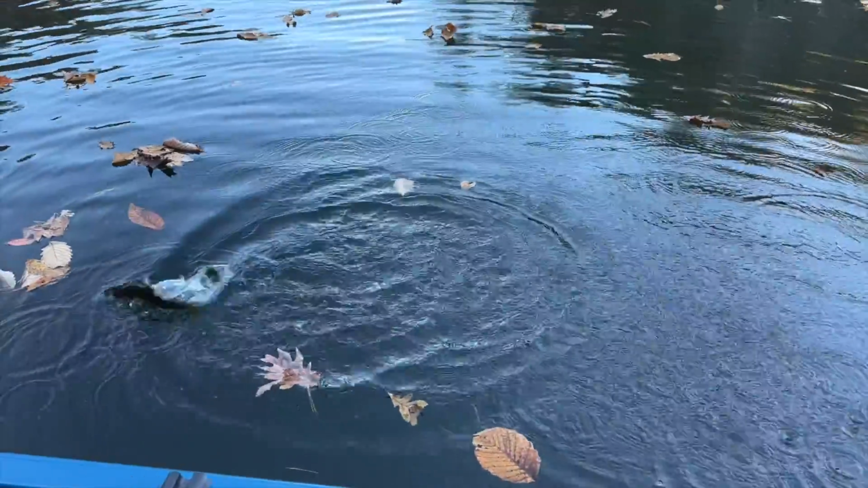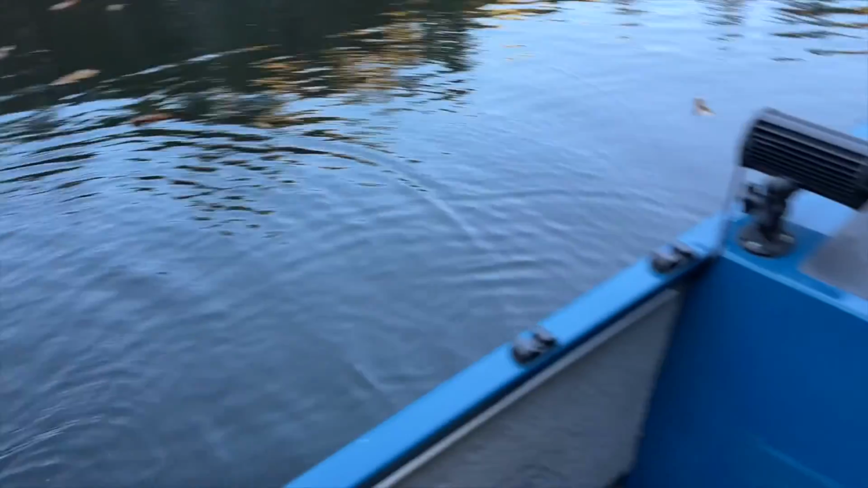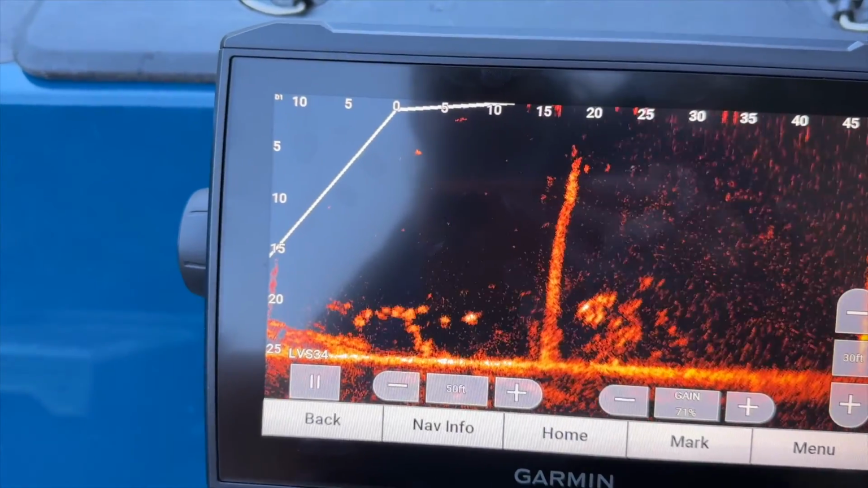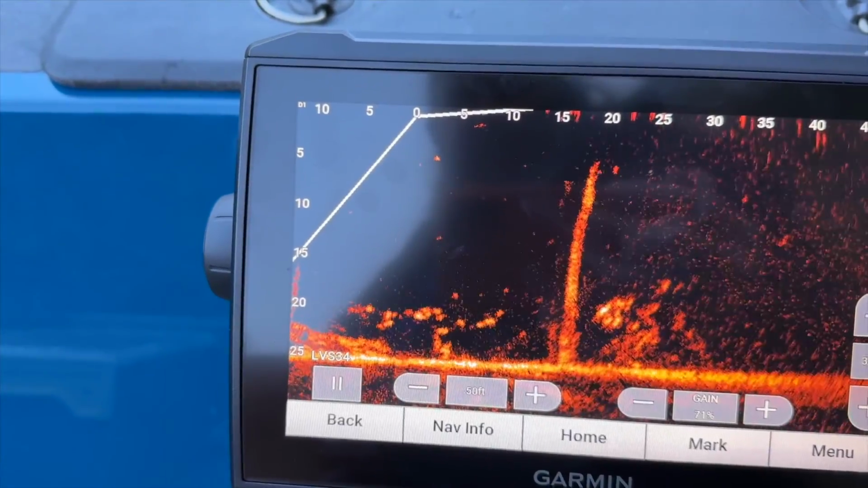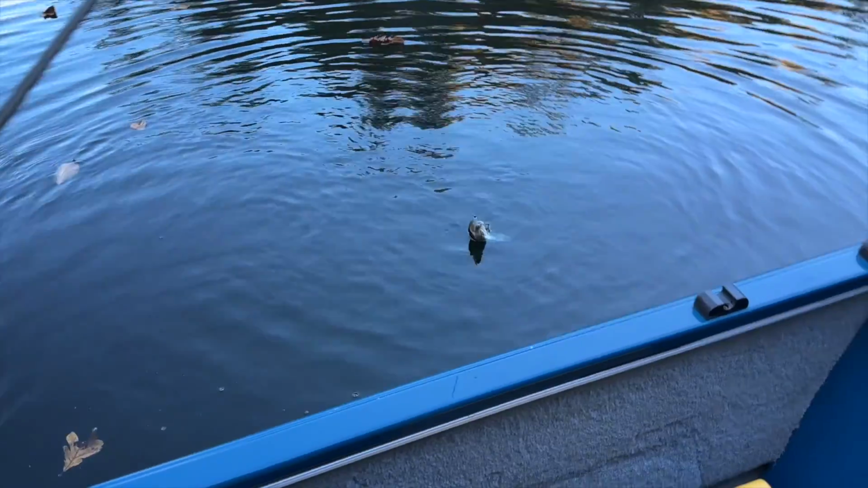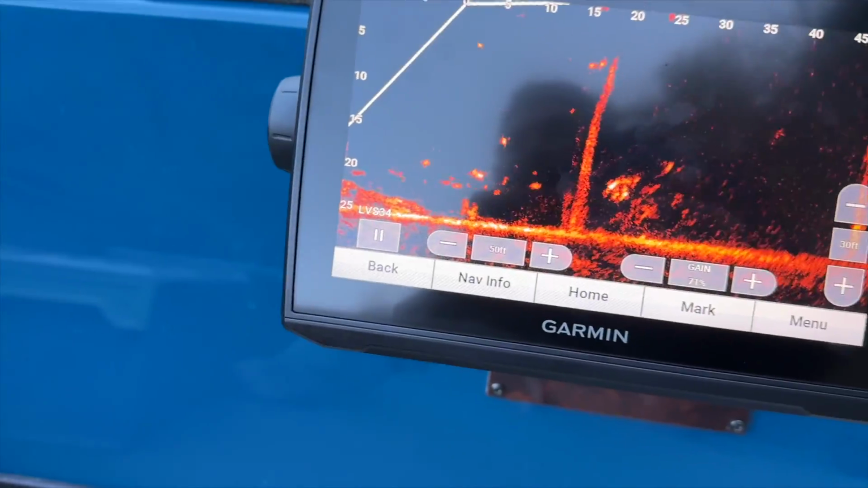All right, guys, I didn't have my camera on because, like I said, today's kind of a test day. Got this nice spot. Look at this, guys. And look at all those spots and bluegill down there. Holy moly, guys. This is a game changer. Like, for real. Like, I don't even know.